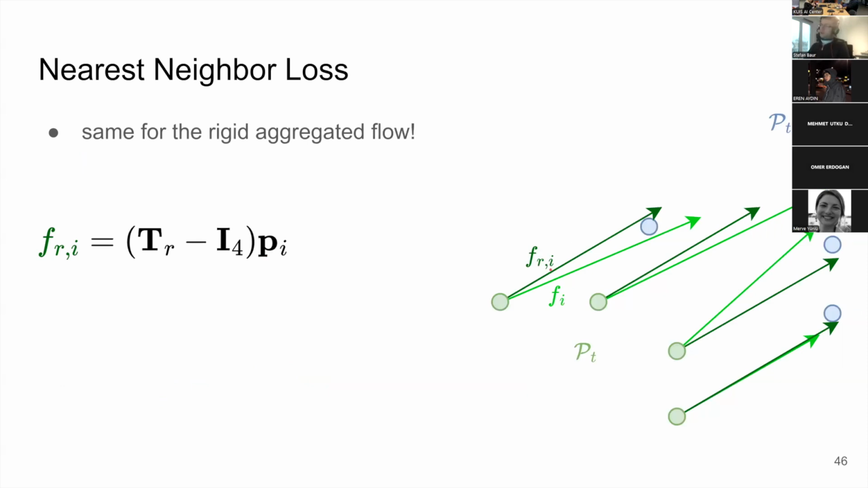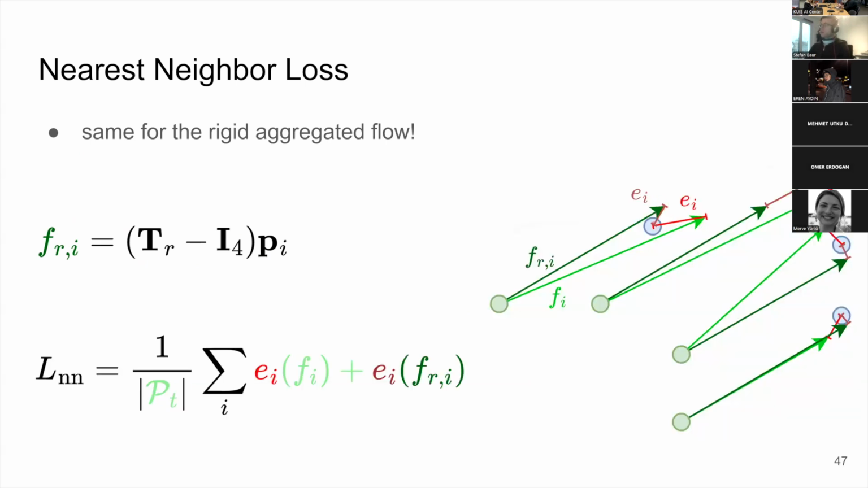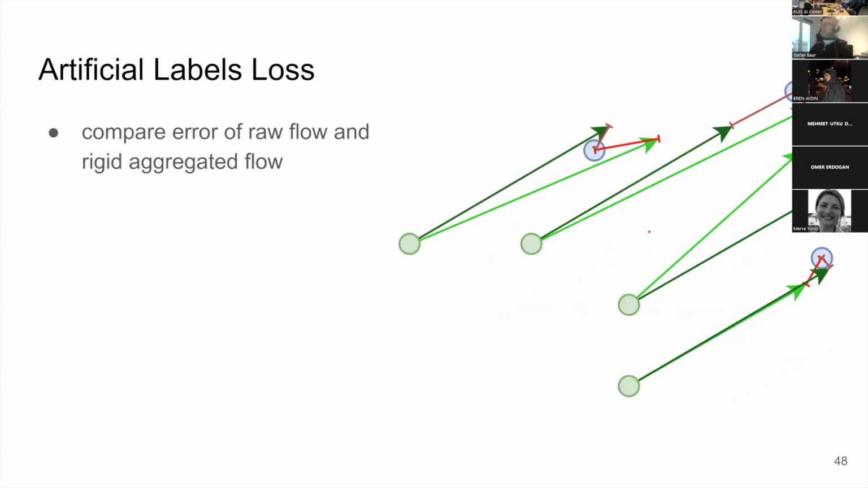Of course, we can do the same thing for the rigid flow. As you know, we also have estimated this rigid body transform. So in theory, for each point in the first point cloud, we can apply this rigid body transform, warp it to the next point cloud, and also compute an error there. We also minimize this one. The way we then arrive at these artificial labels, the supervision signal for the network to say this is a moving or a static point, is we let the network predict whether this error is smaller or this error is smaller.